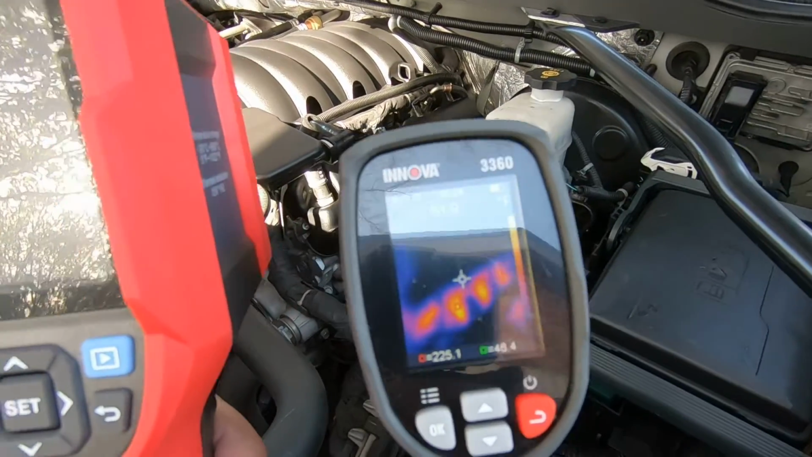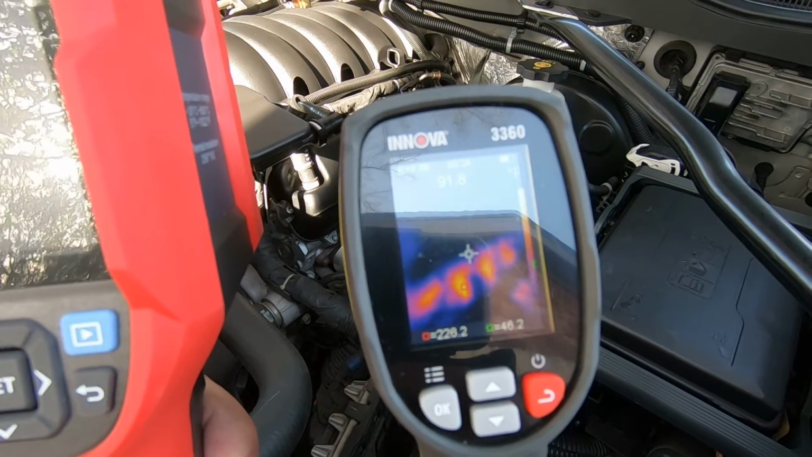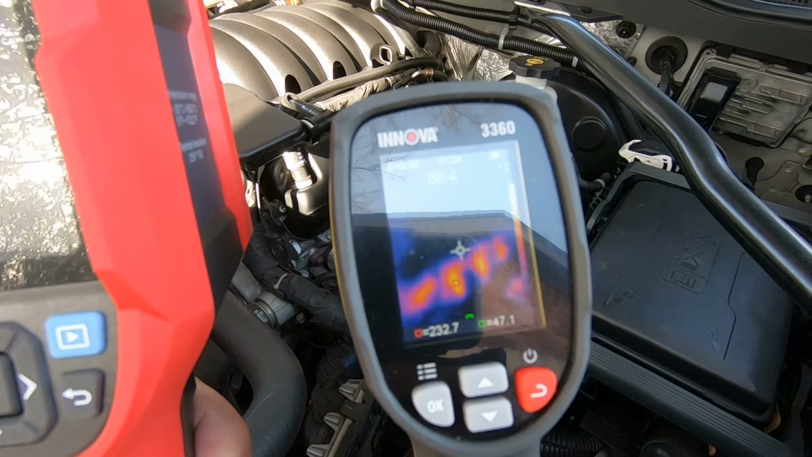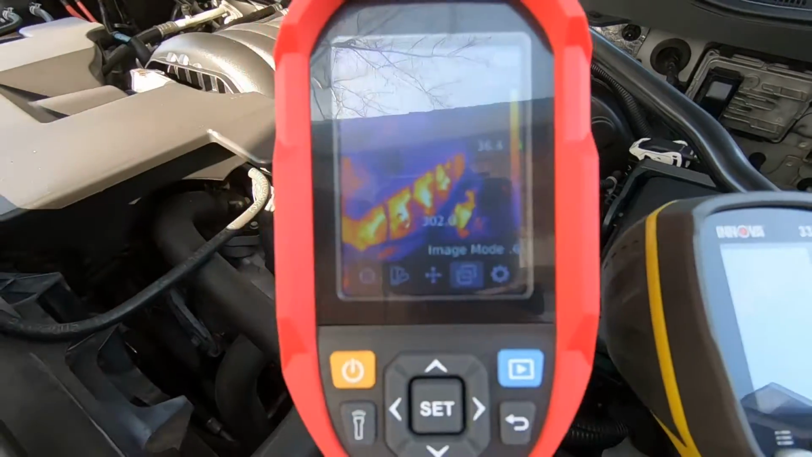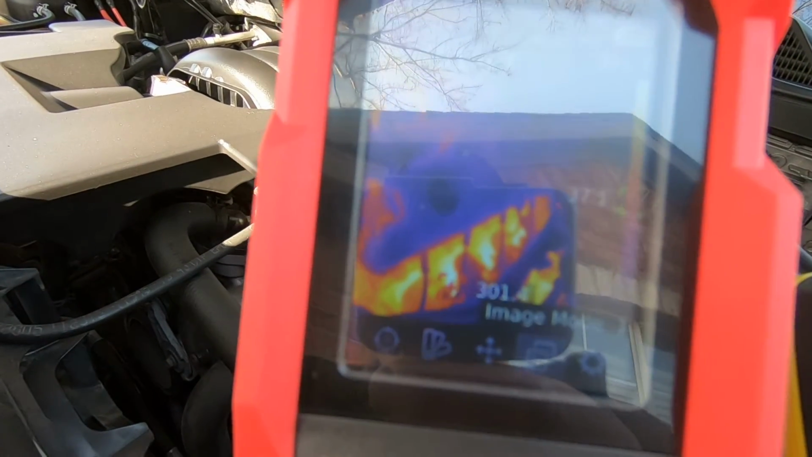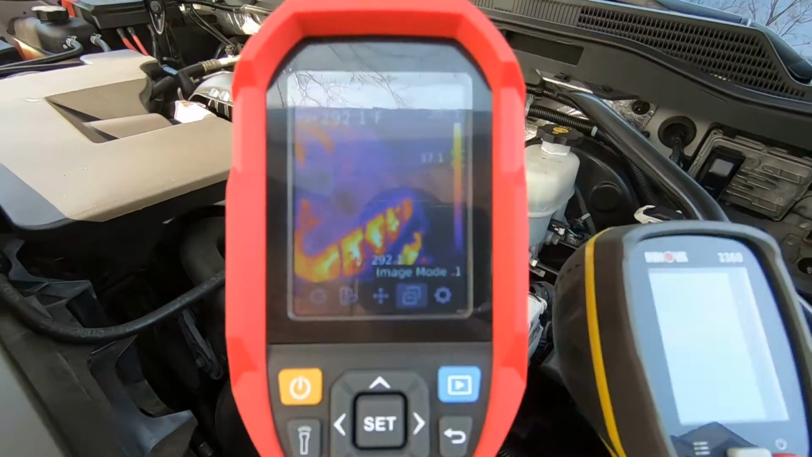Now here's the same thing on the Innova, and you can still use the Innova to do that same thing. It's just not quite as crisp and sharp and detailed as what the UNI-T is.